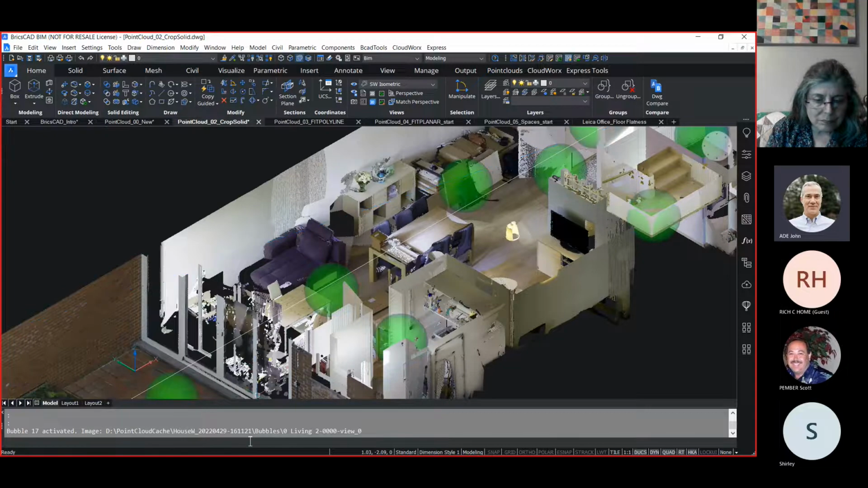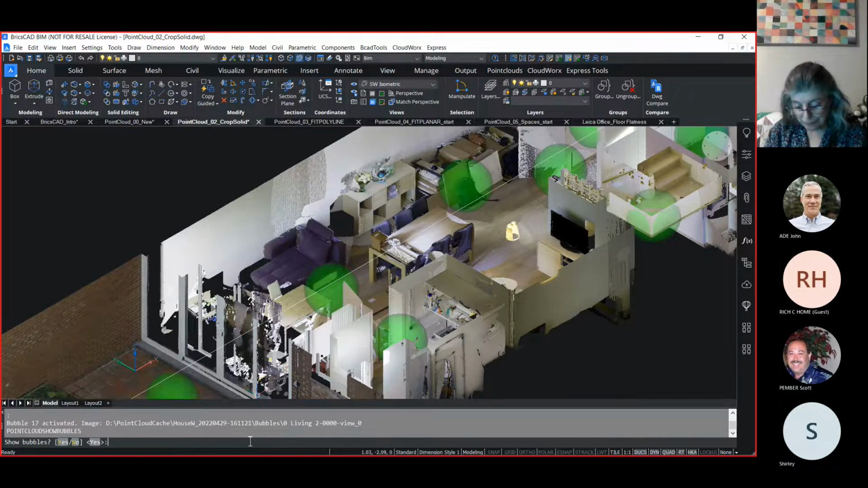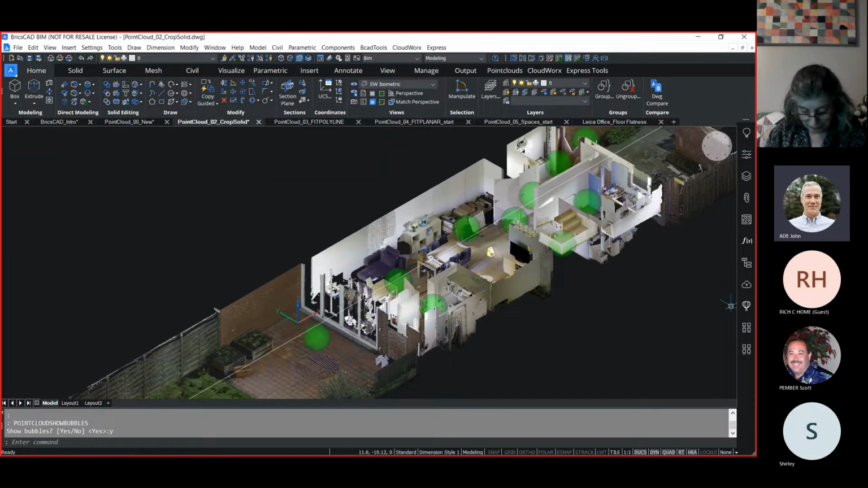The display of the bubble views can also be turned off. So if you don't need them, you can basically tell it to turn them off. So a lot of flexibility in how we display, what we show, and how we control the point cloud.